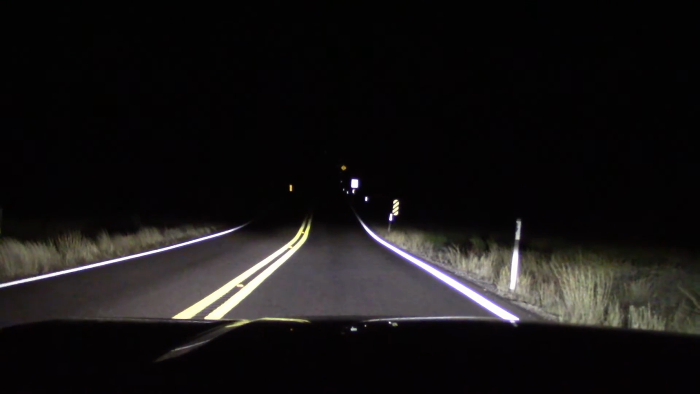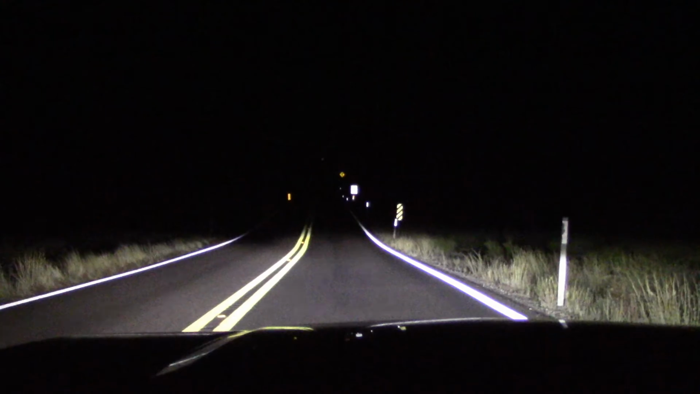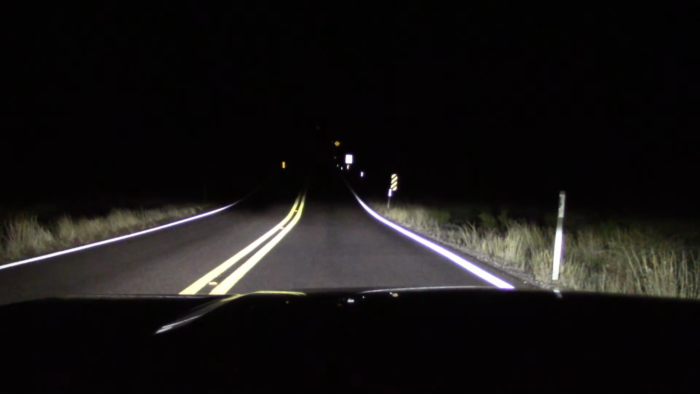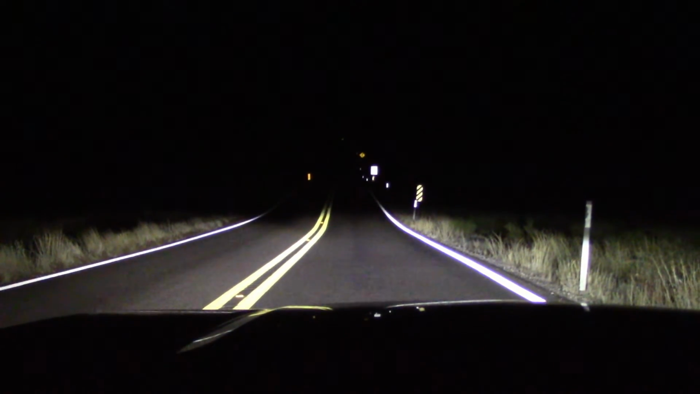This is one thing I find very annoying about car makers. They give you headlights that are twice as powerful as before. They give you a lens that cuts off the range, half the range as before. Why are we doing this? It makes no sense. It's unnecessary.